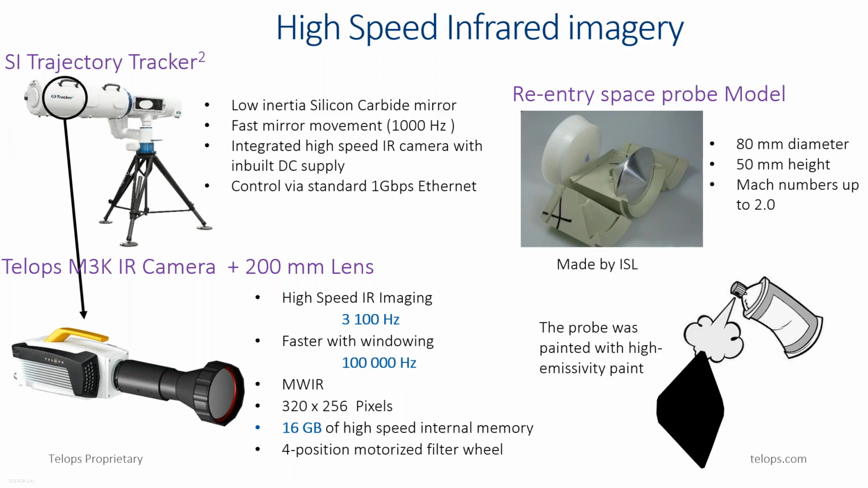The projectile used for the ballistic test was a reentry space probe model made by ISL, as you can see here. The dimensions of the probe were 80 millimeters in diameter and 50 millimeters in height, and the probe was designed to reach up to Mach 2.